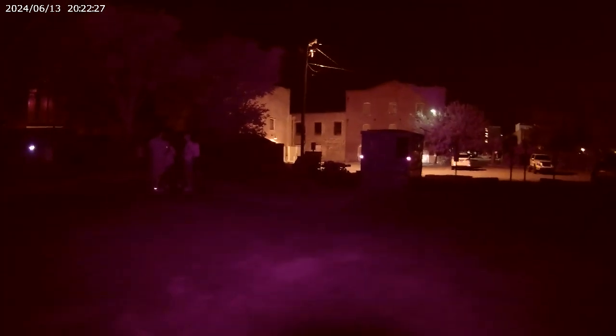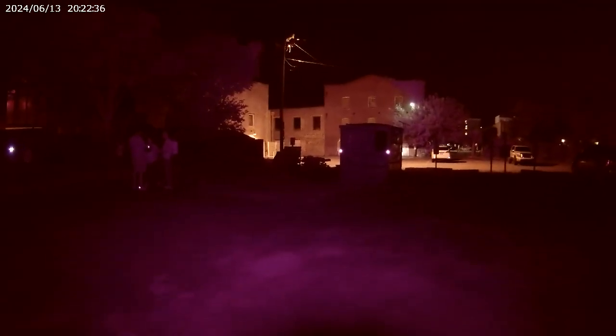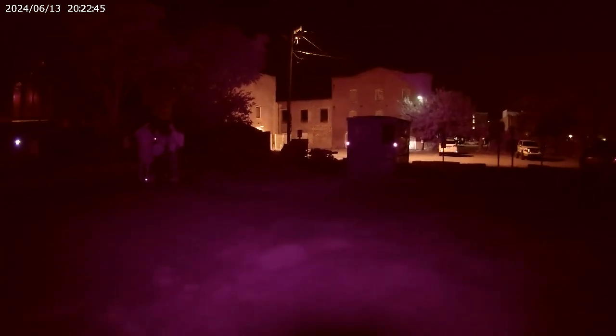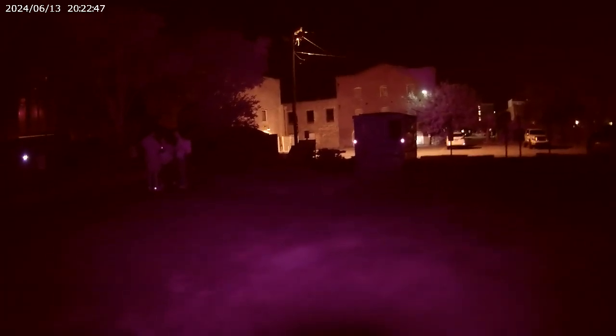Is that an orb? There's an orb right there. There's a weird light over there. Isn't that light on the building? No. There's a light where the panels are. It's a reflection. No, where the panels are. I know, I saw it flash. That's dumb. Oh, it's the reflection from their thing.